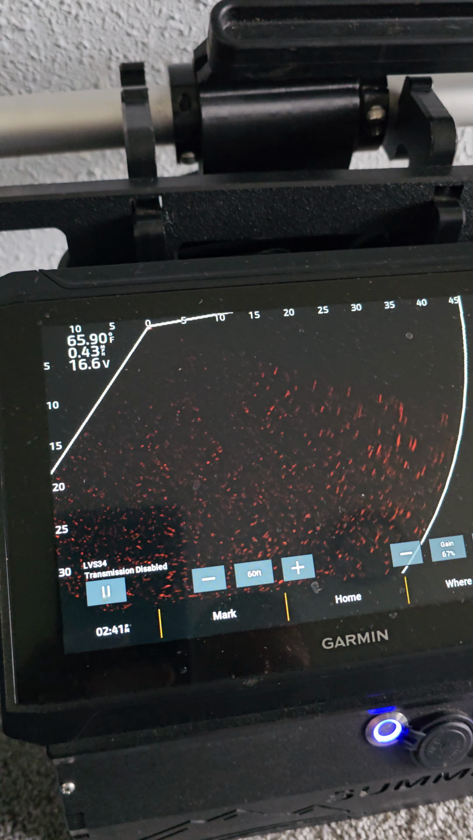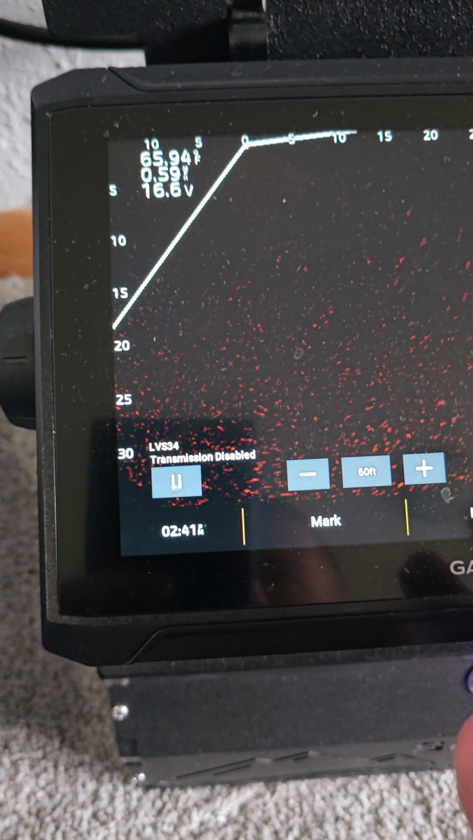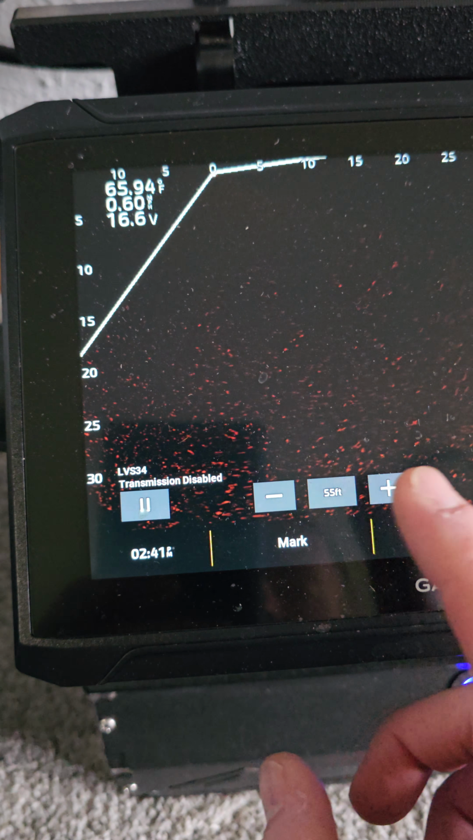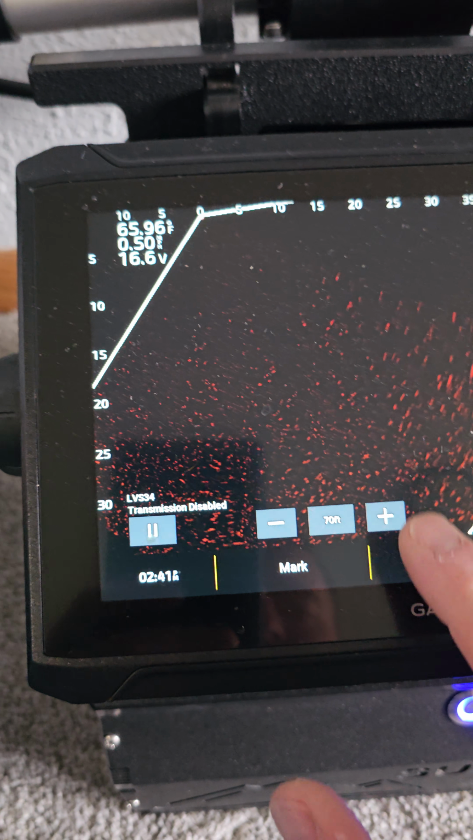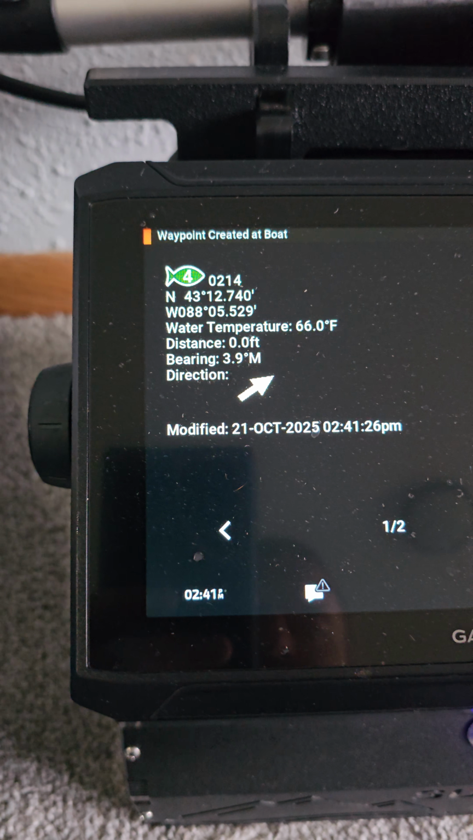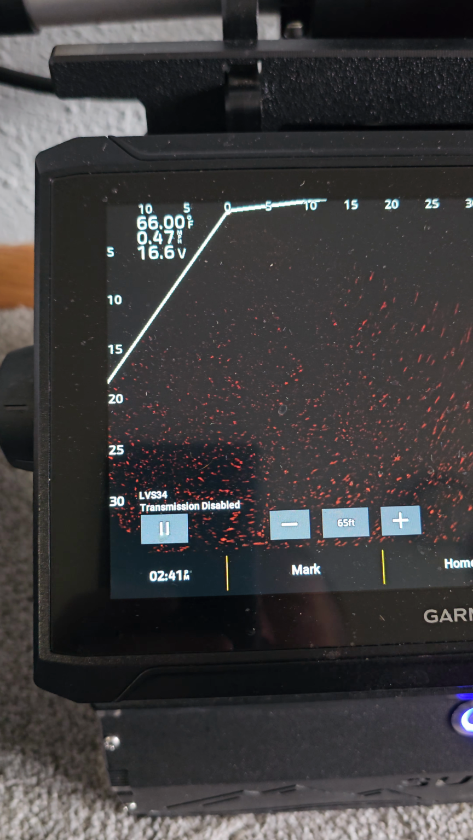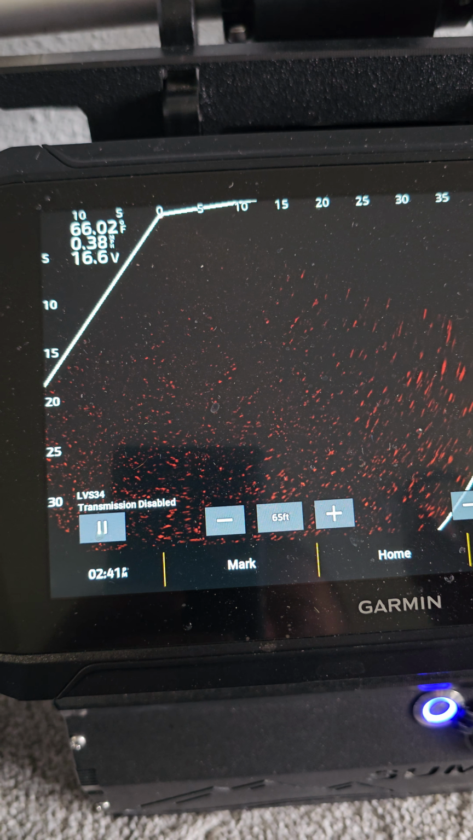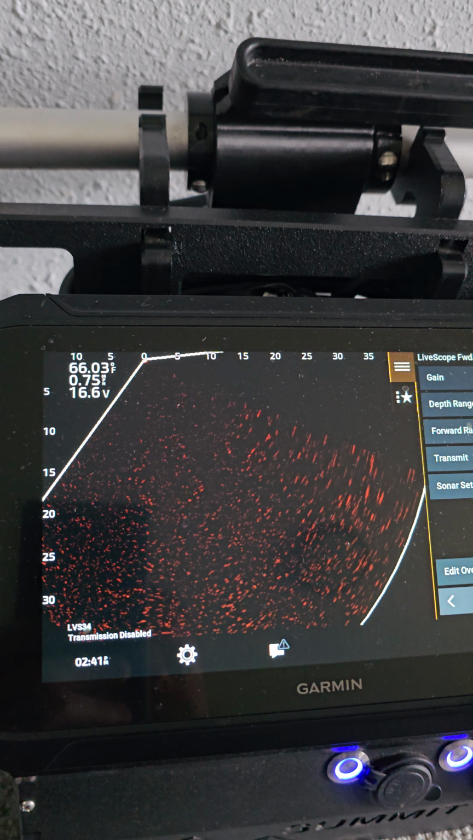It's the LVS 34, not the UHD2, whatever. But I like to run at 55, 65 is usually where I'll keep it. Sometimes 70. I'll bump it out to 100, 110 to find the fish. But then when I get up on them, I'll try to stay in that 65 feet from them. So then we'll go over here.